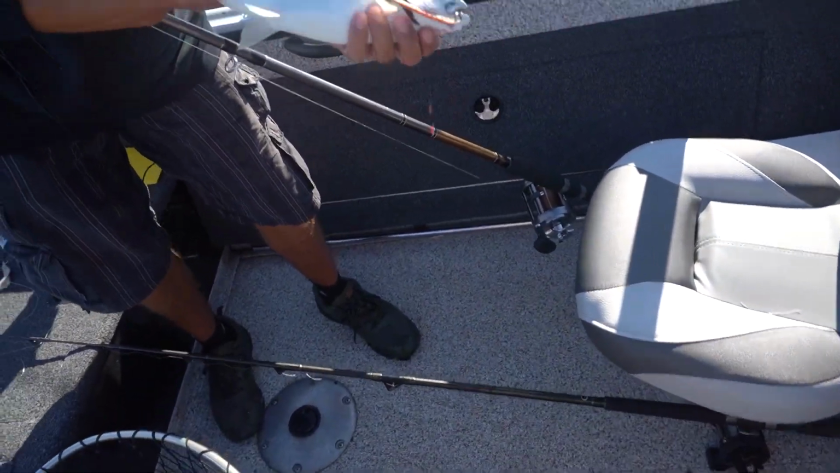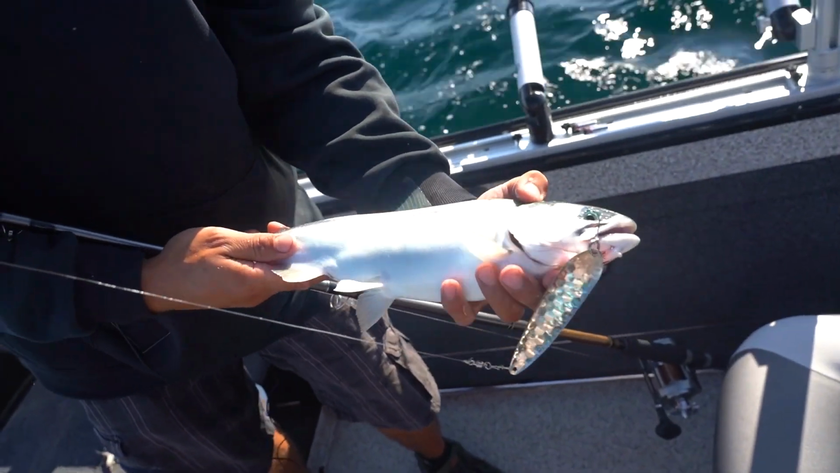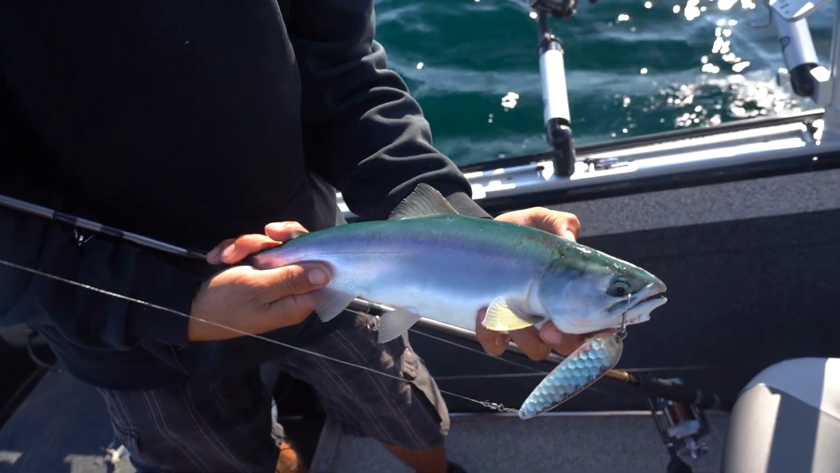Sunlight on them. That's just beautiful. They are pretty little fish. They are. They're as tasty as they are pretty.